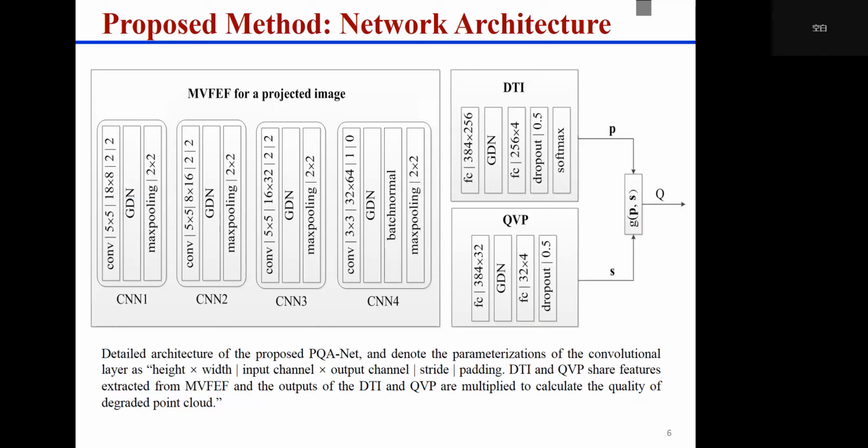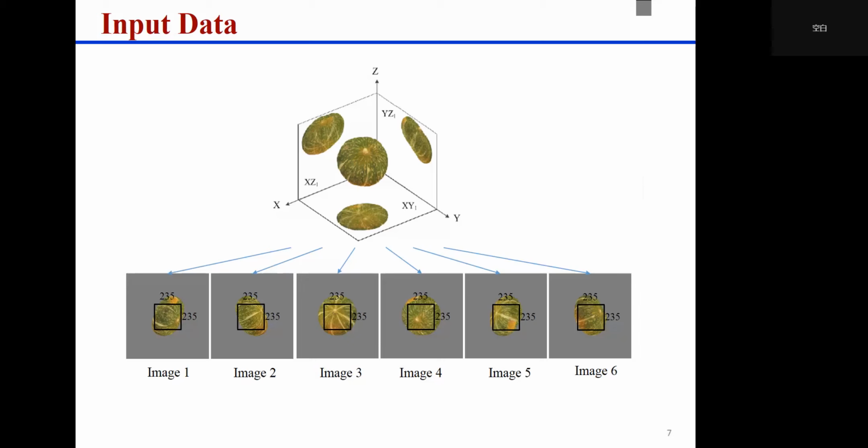The DTI and the QVP are conducted by generalized divisive normalization, GDN, fully connected FC, dropout DO, and softmax operations. Let's see how to implement PQA-Net.